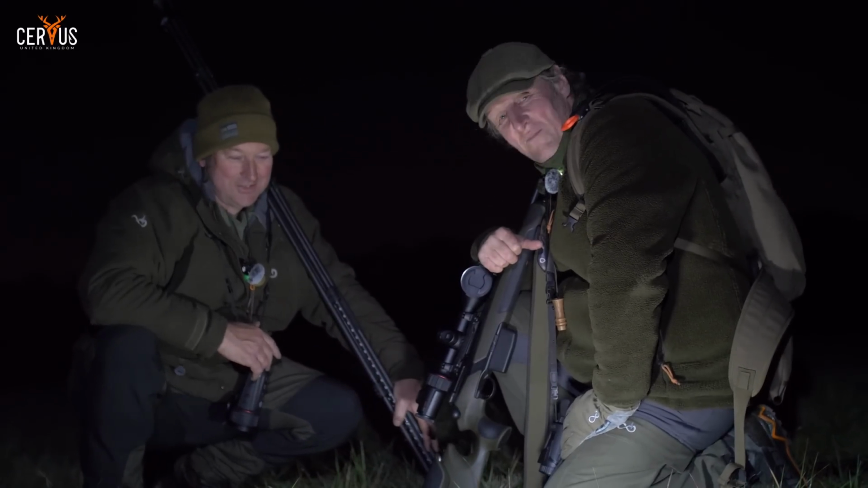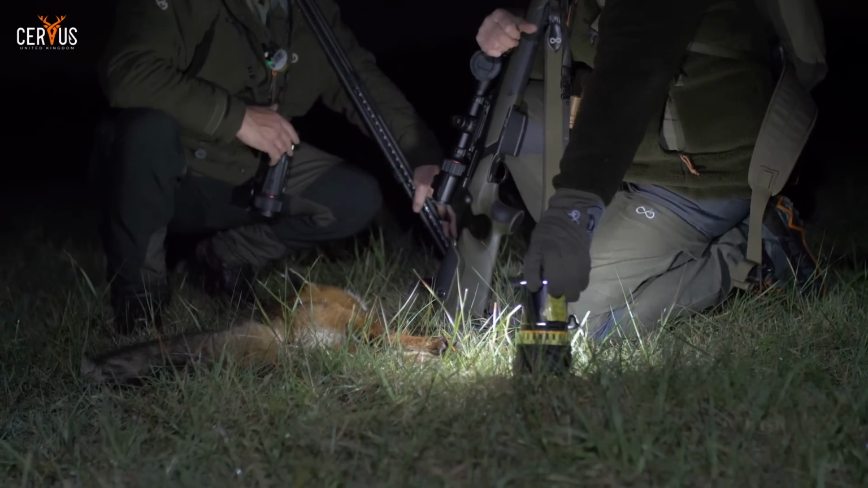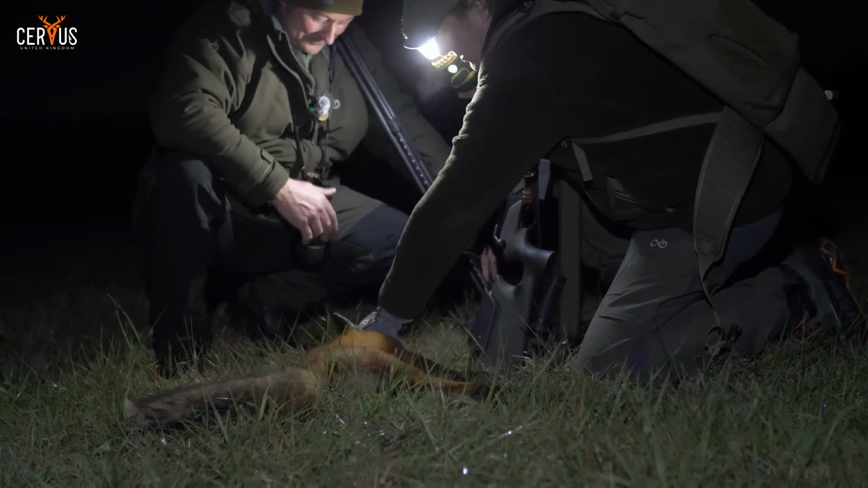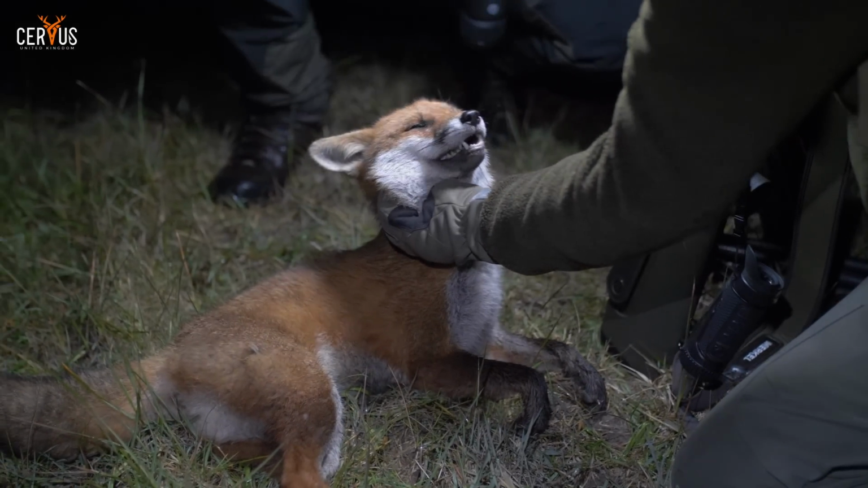It's been difficult and dark. And, yeah. He isn't used to the dark. Good job we got the stream light, eh? But yeah, you can see it there. Lovely, lovely fox. I've got the utmost respect for them, but they are, in high numbers, a big problem.